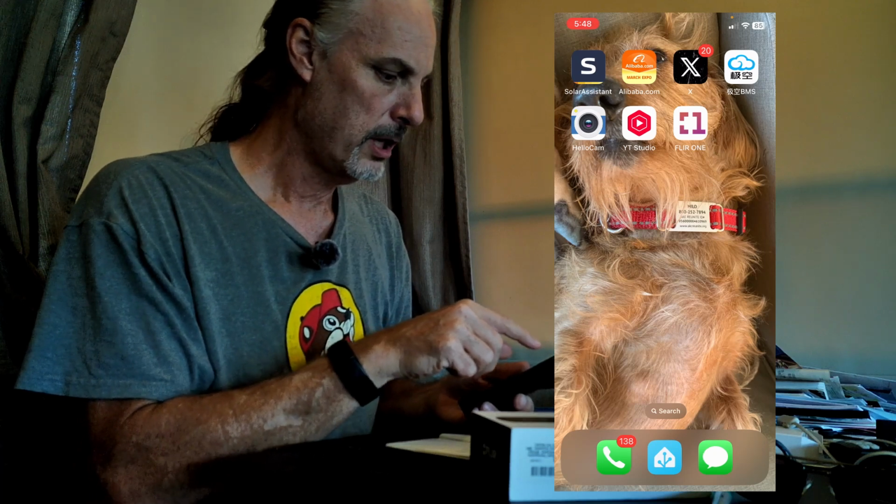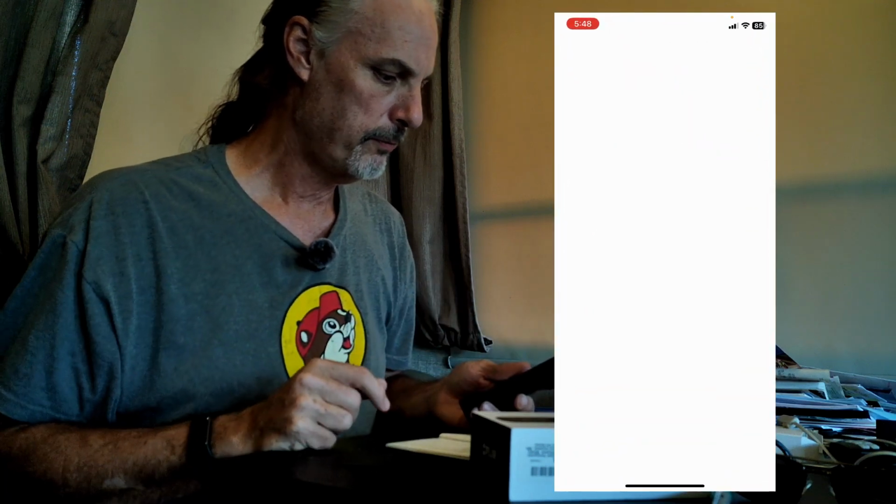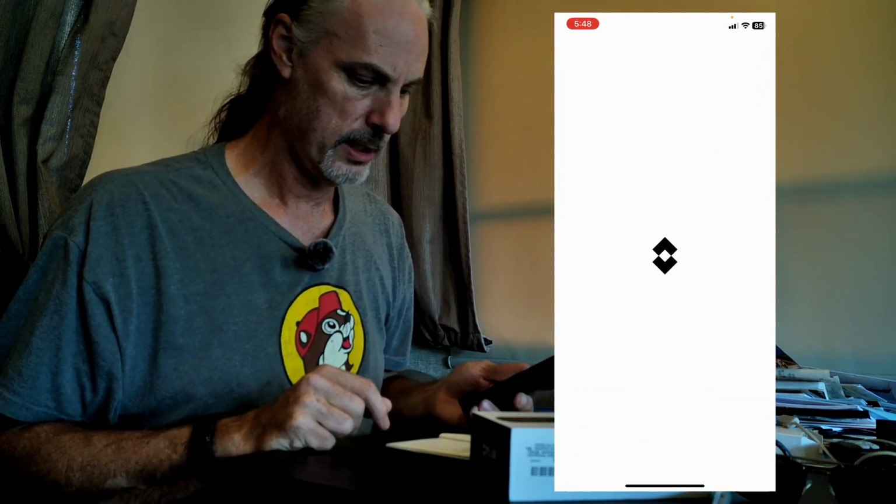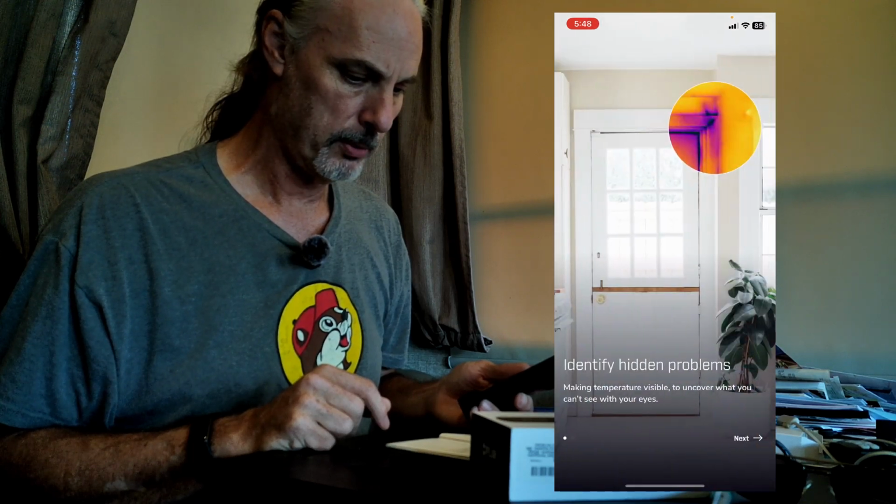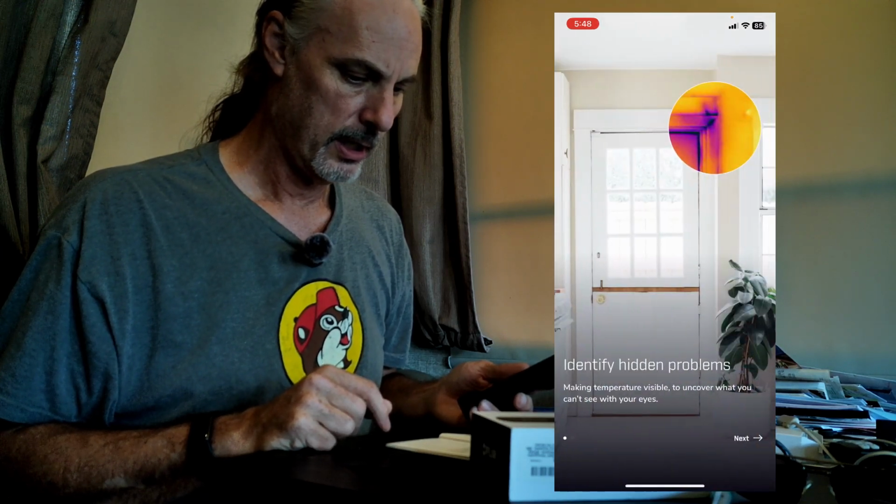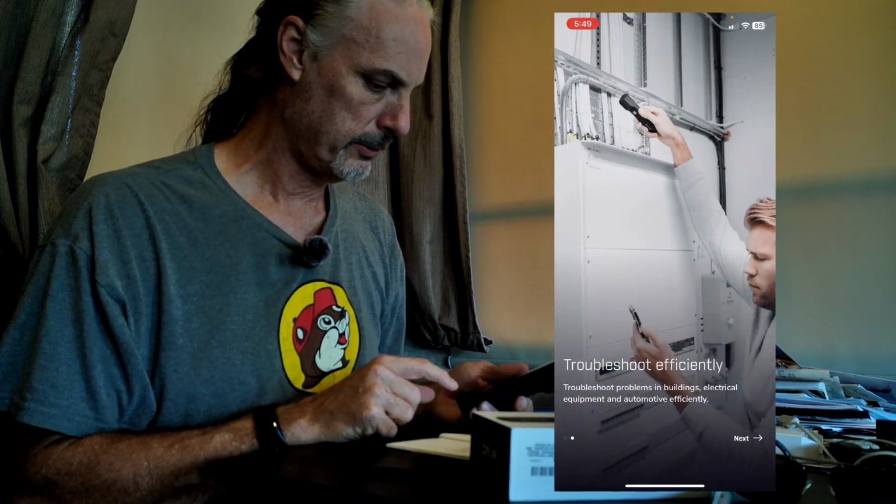All right, so now with the phone app, as you can see, I've just got it on the basic screen here. I am going to go into the FLIR ONE and start the FLIR ONE app on the mobile device. The app will guide you through setting it up. All right, so let's see what we got here.